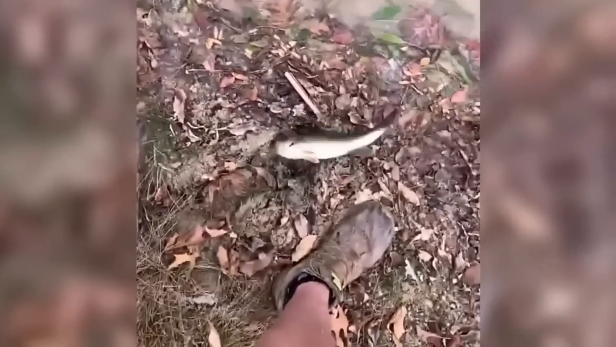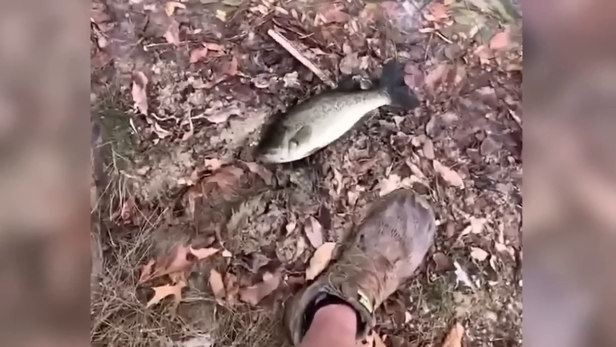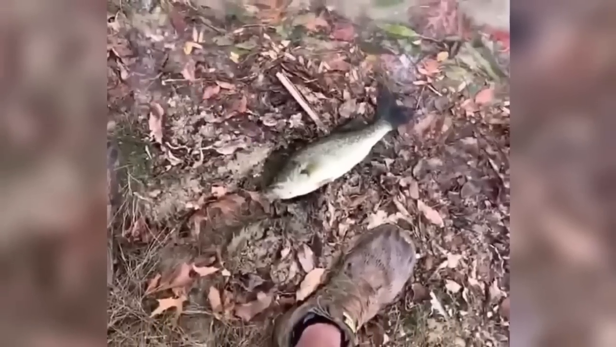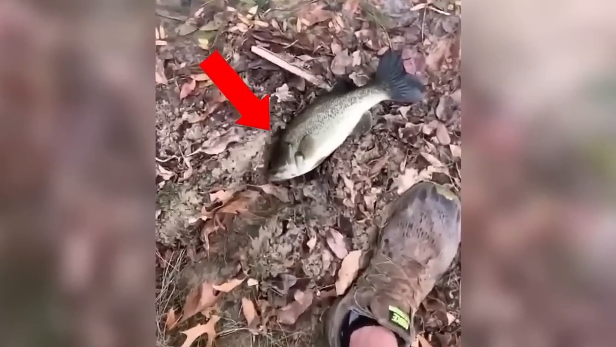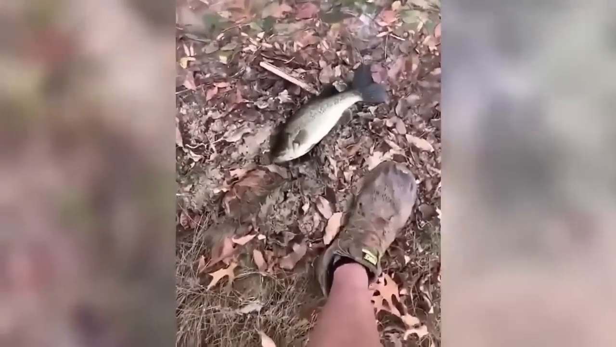What this guy filmed was something you surely would not believe if it wasn't captured on a camera. After seeing a fish about to die, the guy came up to it and decided to help, but the fish kept coming back to the dry land and did not want to go back into the water. Maybe it was depressed and wanted to end its life, or maybe it just loved the human so much that leaving him was not something the fish wanted to do.